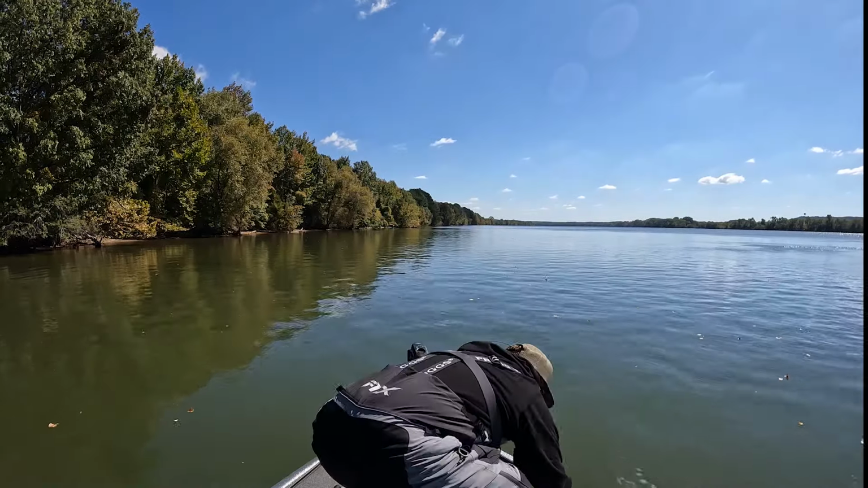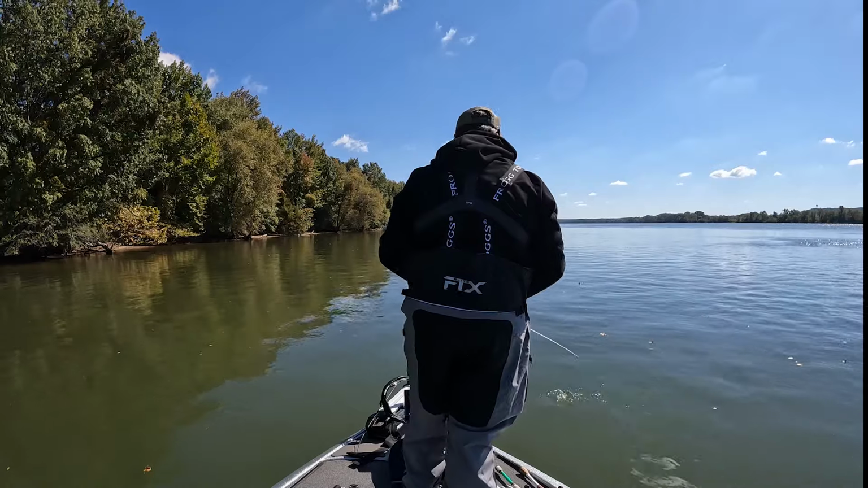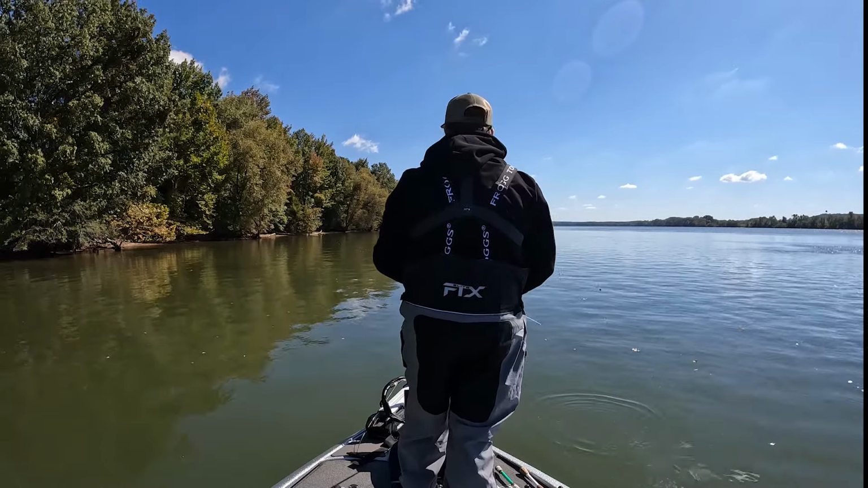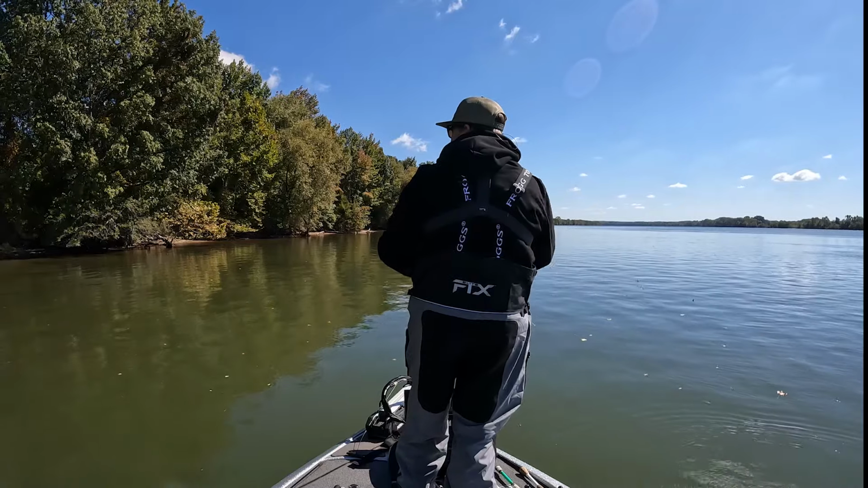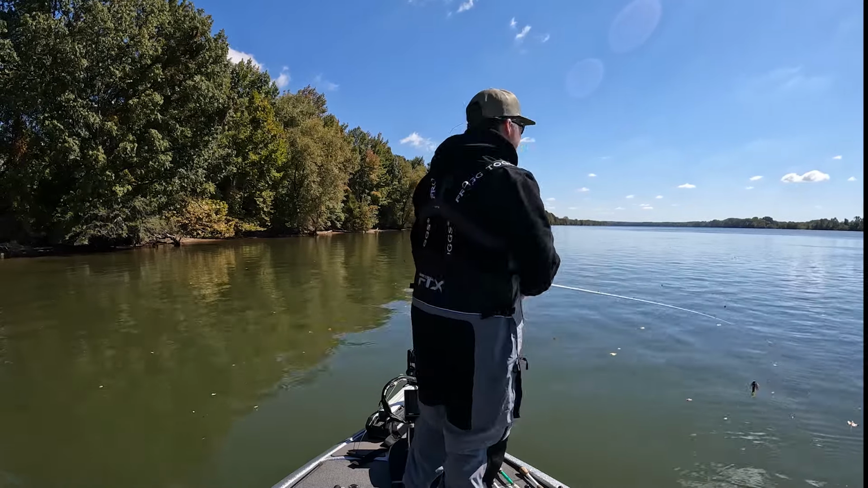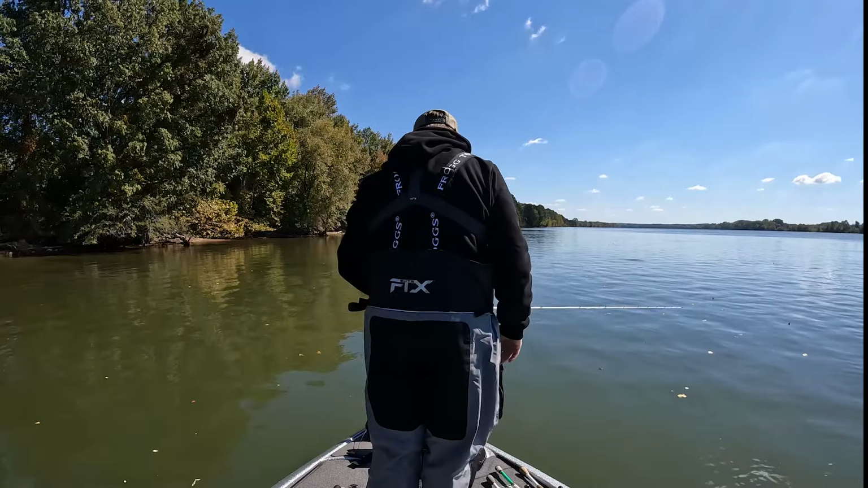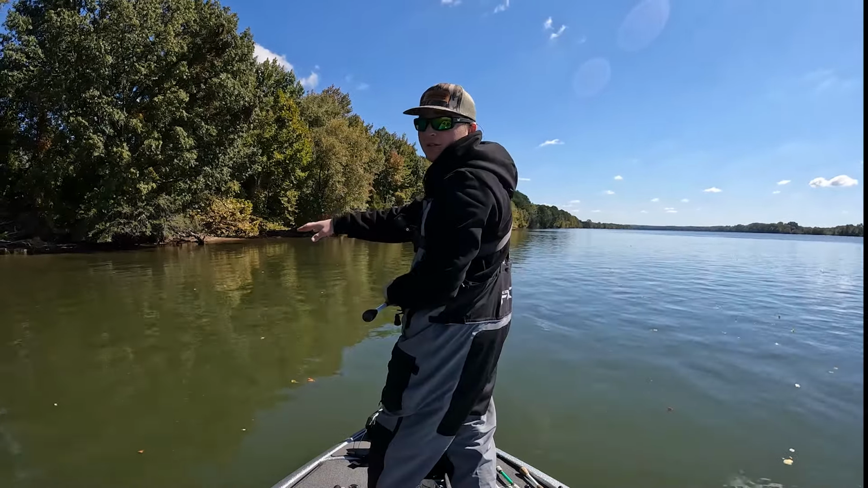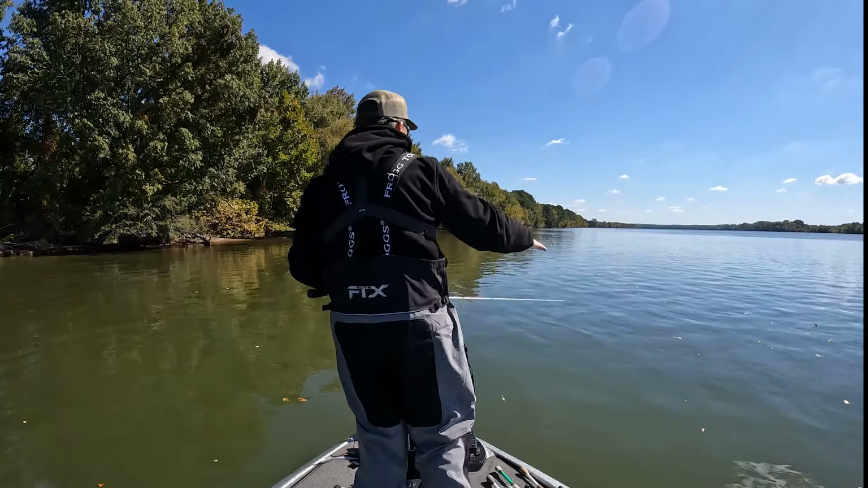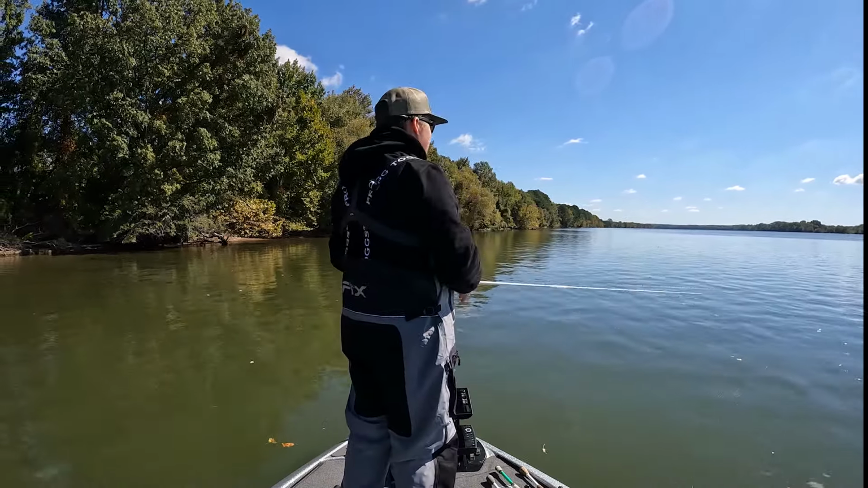So I'm just going to start out with a jig, because we're out here on a river system, a bunch of current. We've got a little stain to the water, fishing up in the river, so there's not much out here. We're just running a channel edge, looking for some structure, some rock and stuff. Right over here is like 2 foot deep, and over here is about 20. And so you're having a very steep drop.